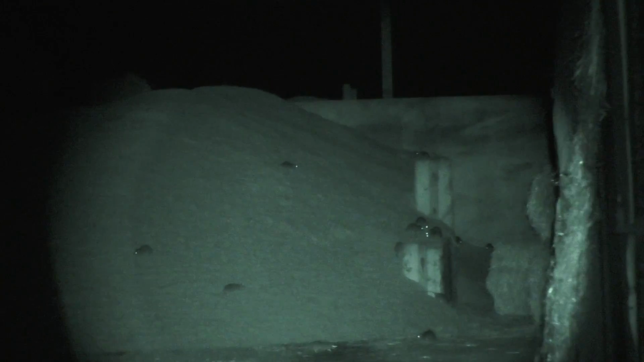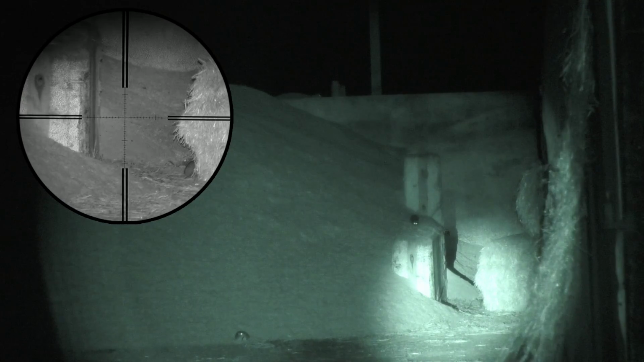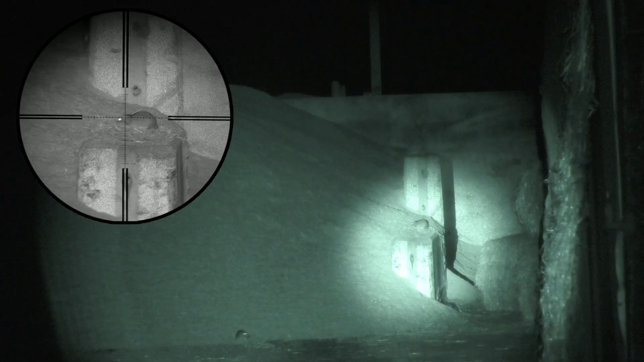I've now walked around to the other side of the farm where most of the rats are. I'm just going straight in at the deep end because I know this is where most of them are. Time has passed, probably about a minute. A few of them have dispersed, but there's still a few knocking around, so I'm going to get myself comfortable and try to pot one off to get my first one of the night.